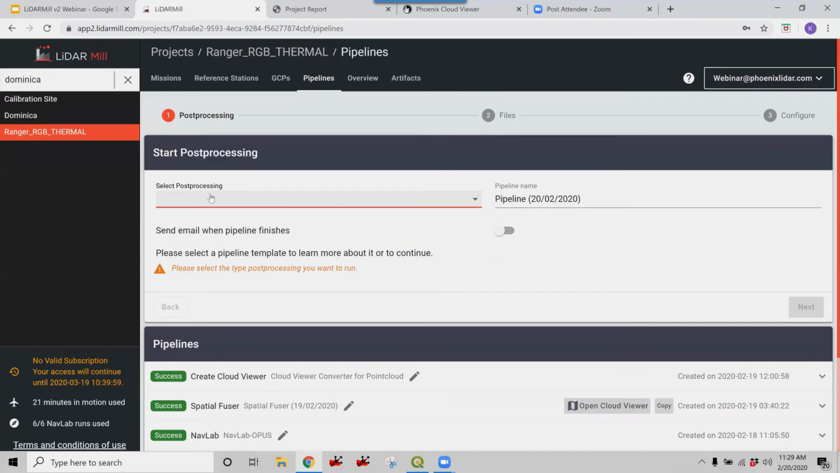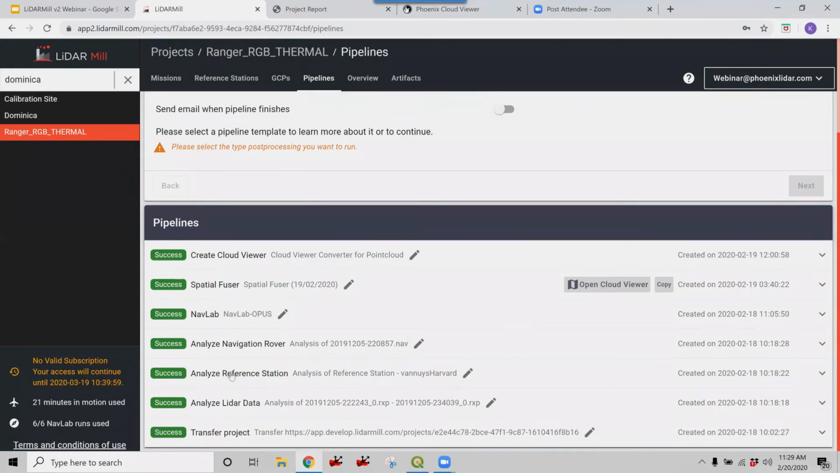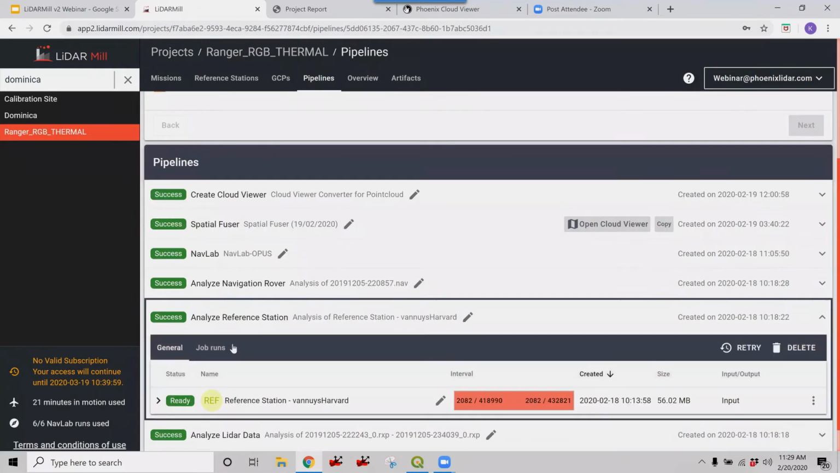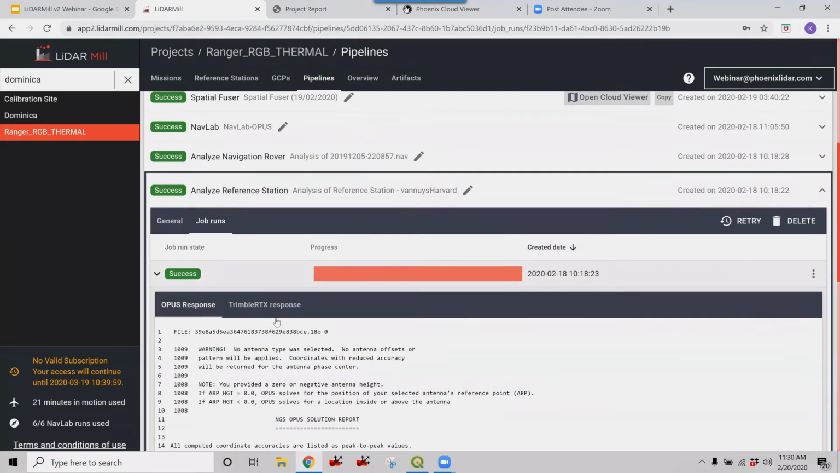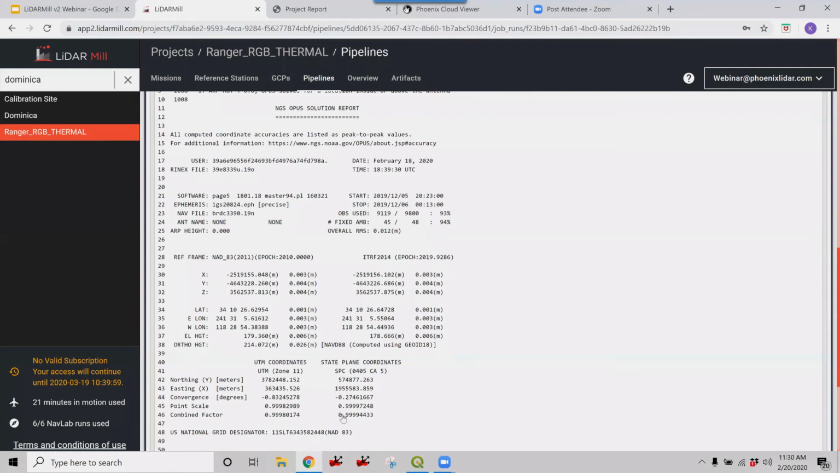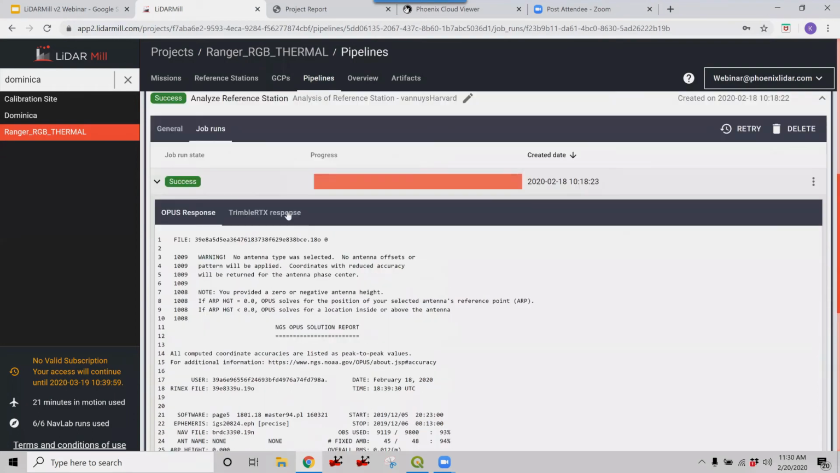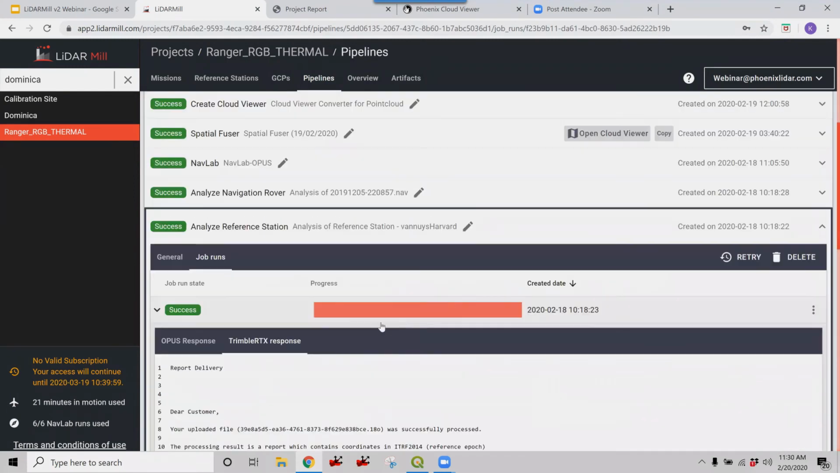Before you hop into Navlab, you could always double check your Opus report or your Trimble RTX report. Basically, if we click on Analyze Reference Station, Job Runs, we can view our Opus response, full Opus report, and Trimble RTX report, which is pretty handy.